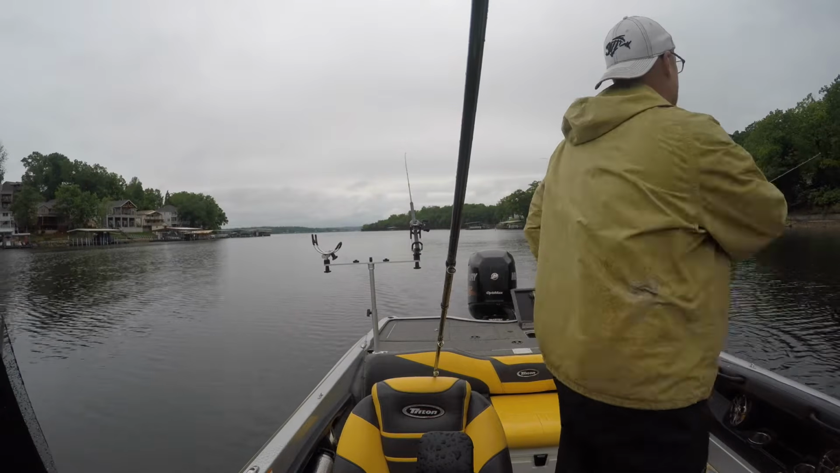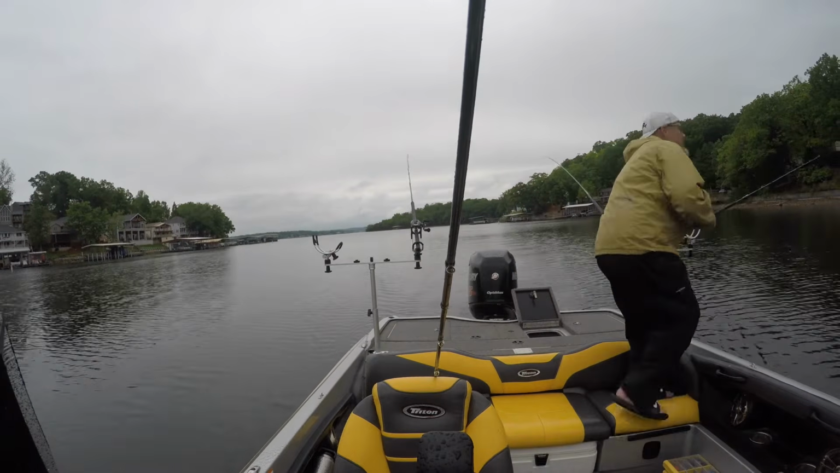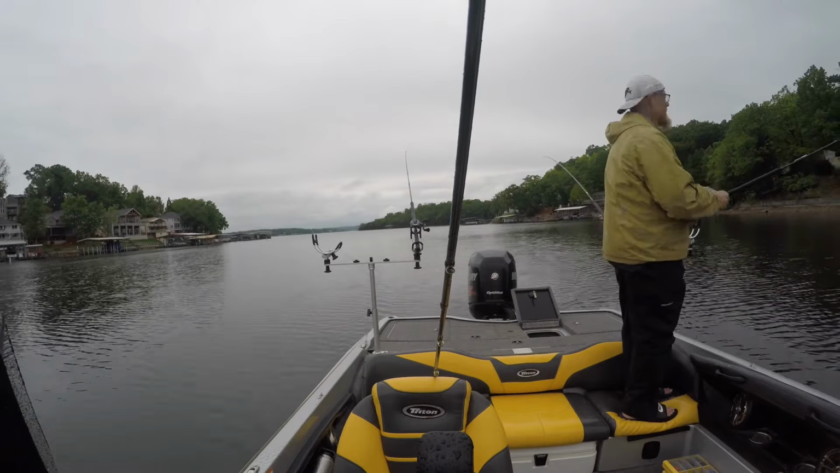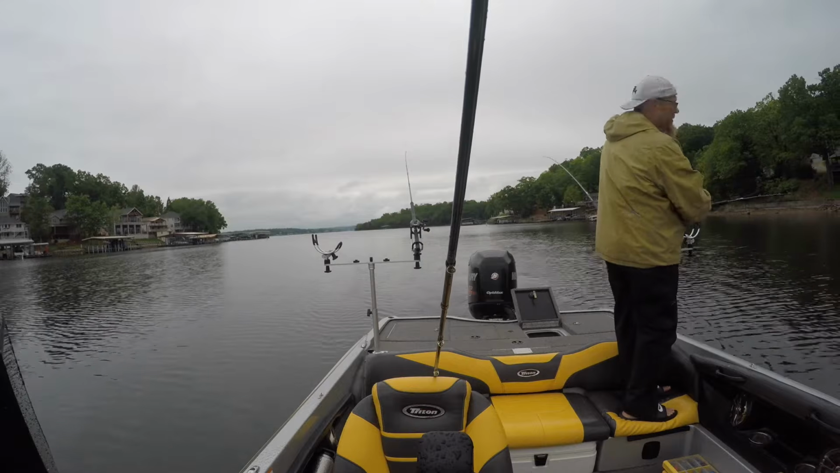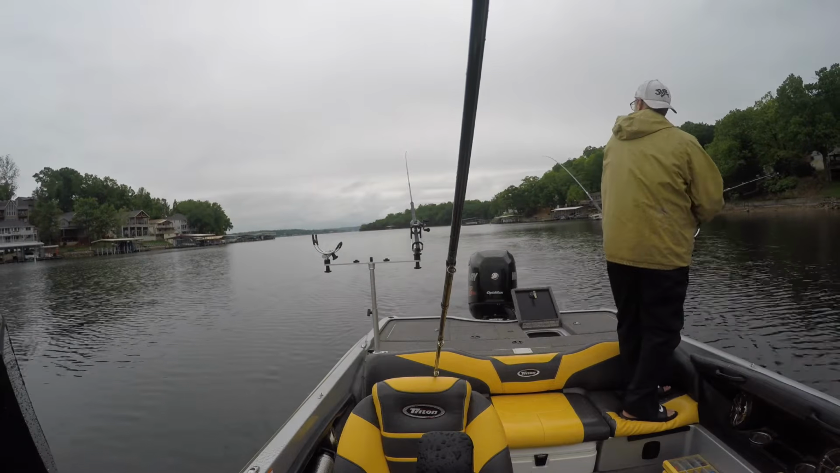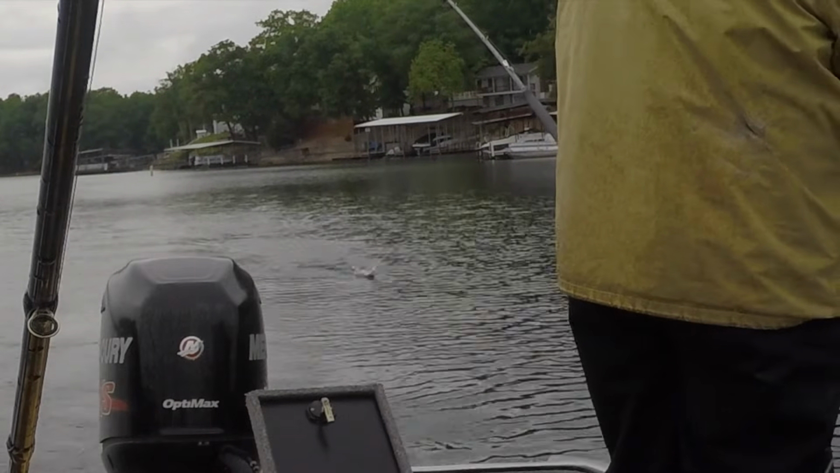Short. And I had a bite over here. So I pulled, I didn't feel that crankbait vibrating. That's a better one.